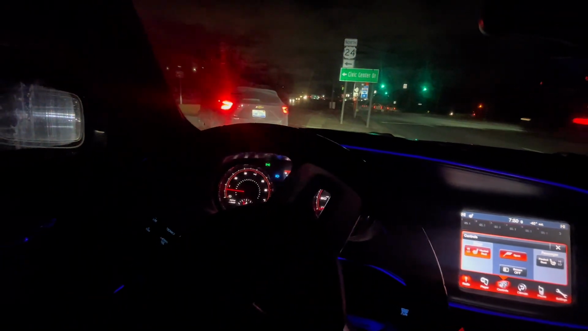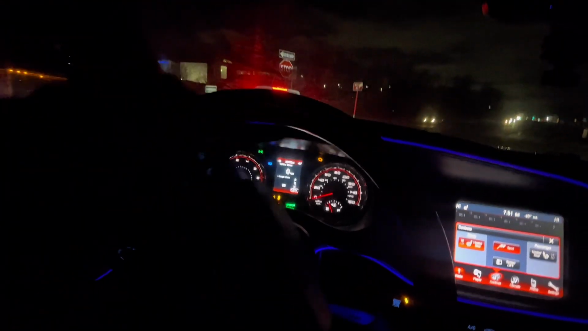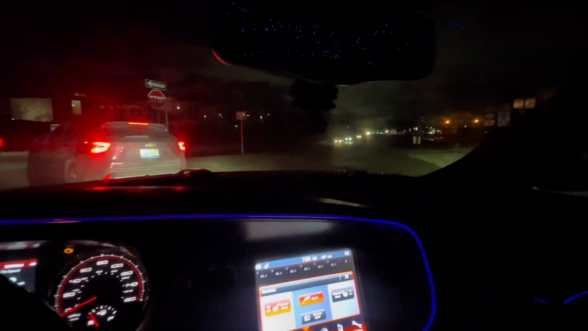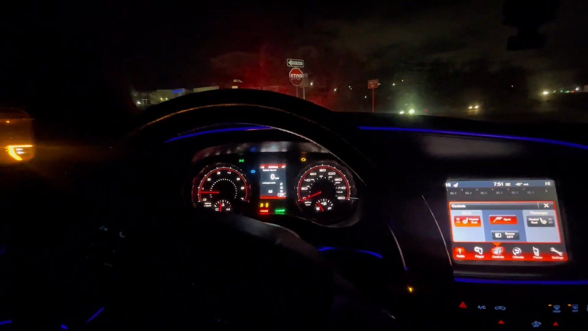Goddamn. I'm trying to show y'all some action, but this guy's scared to go, and it's cars, and it's another lane. But it is what it is.